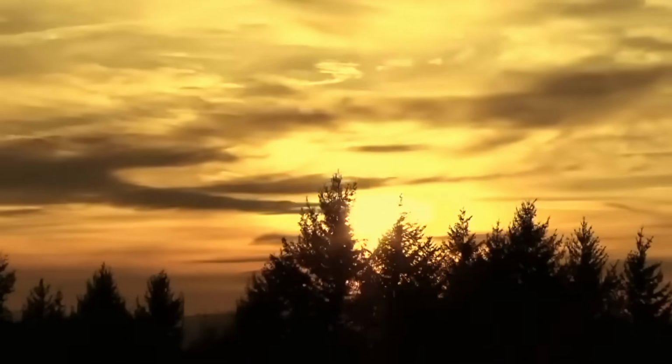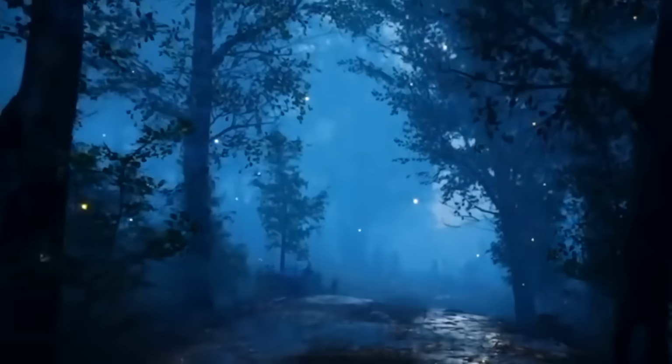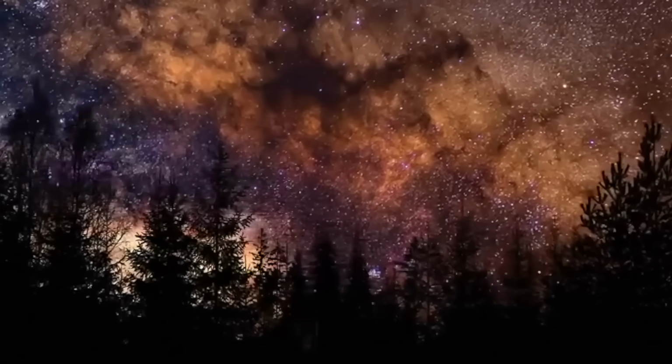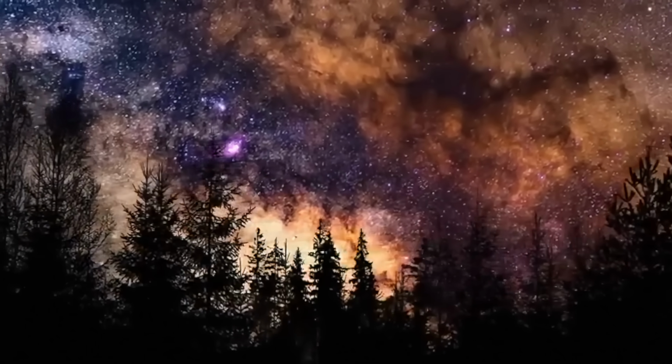Let me know what you guys think. Study it, analyze it, do a deep dive, and let me know in the comments what you guys think this thing could be. And especially if you've had any interactions with a creature that looks something like this. I would love to hear about it.